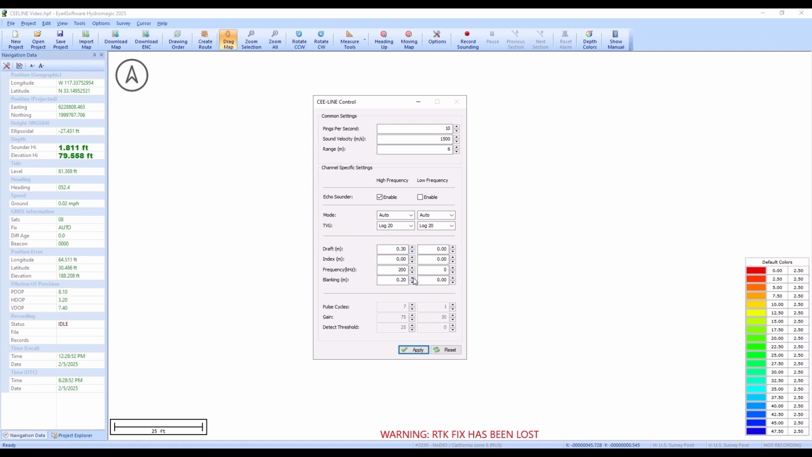Same thing with a blanking distance, something you would not ordinarily be changing, but the minimum blanking distance is about 0.6 feet. So we can apply our blanking distance also in Hydromagic. Most importantly, really, is the range up here. This is the maximum depth.